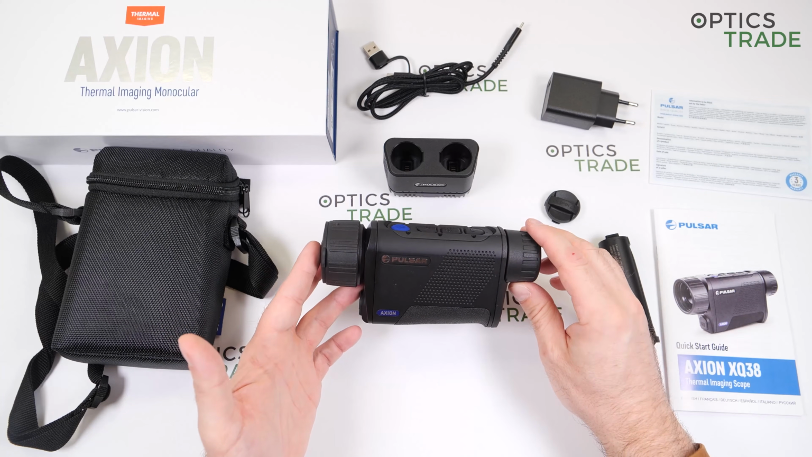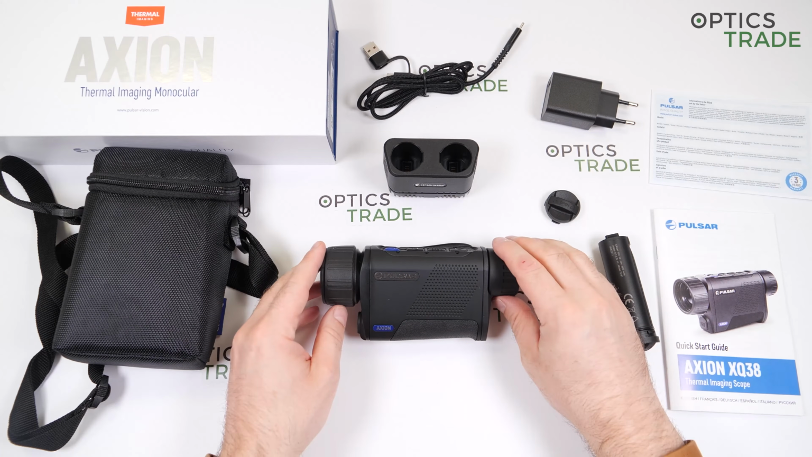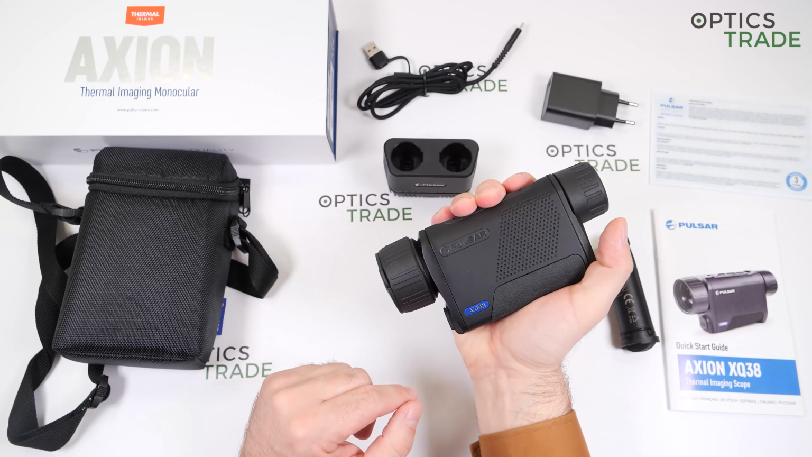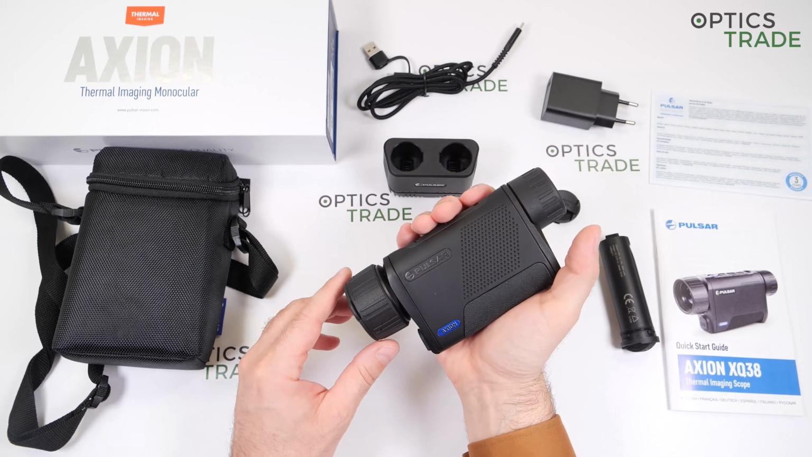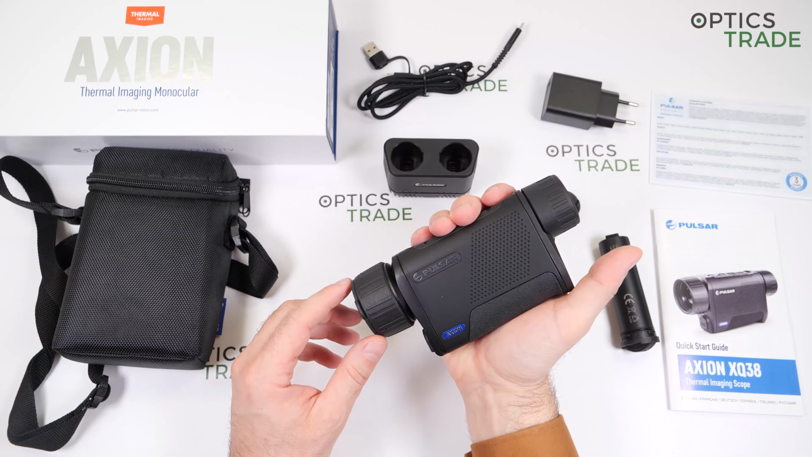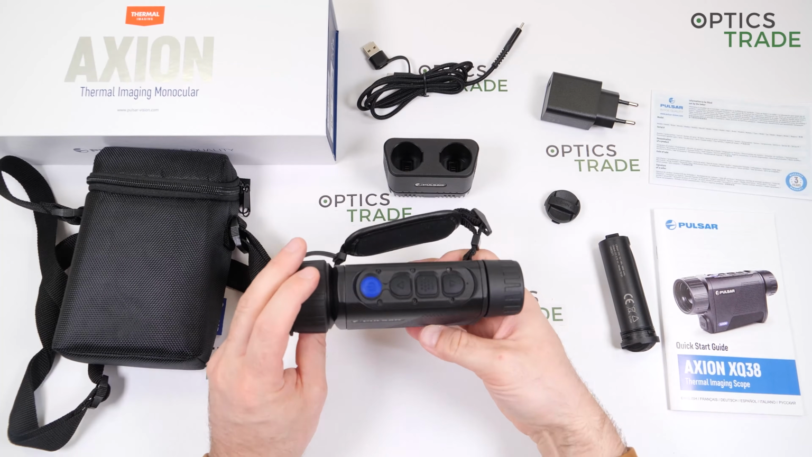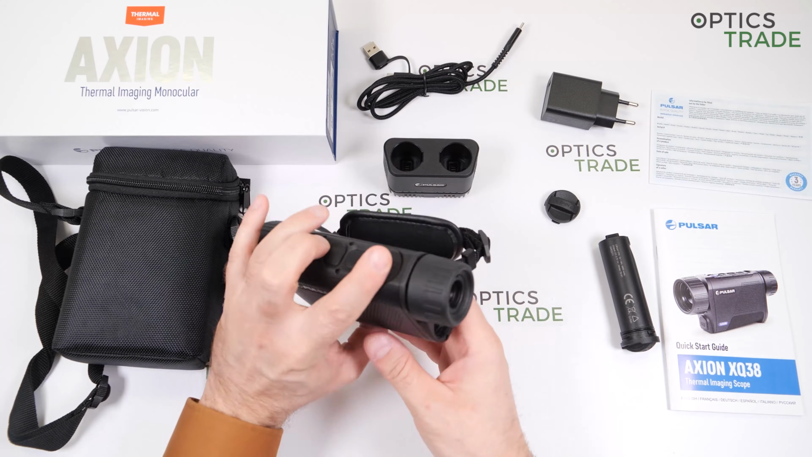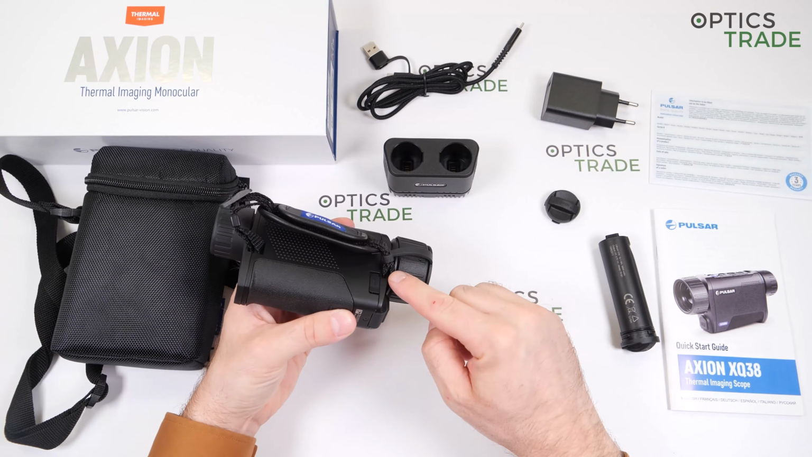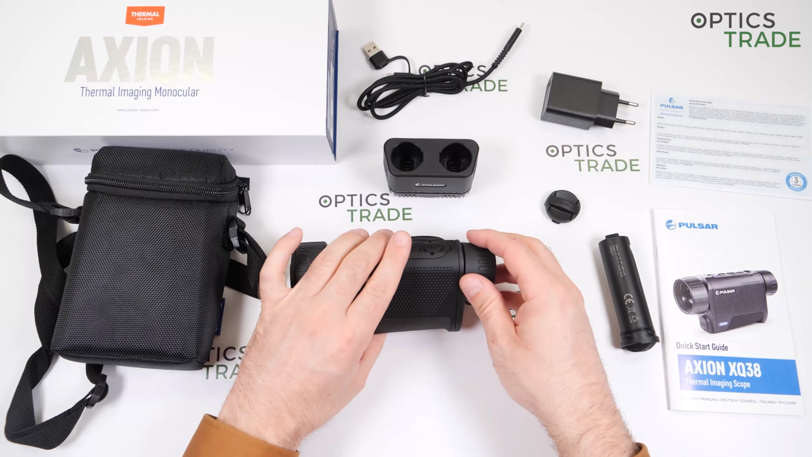Still, even though it's bigger than the first generation of Axions, well, I say first generation, but I would say the previous XM Axions, it is still very compact and it still fits in your arm. Even myself, I have small arms, small hands. It's easier to carry and handle this device. So it's not too big, and you can use it either on the left side or on the right side, even though for the strap, both points for the connection of the strap are only on one side, not on both sides like they were before.